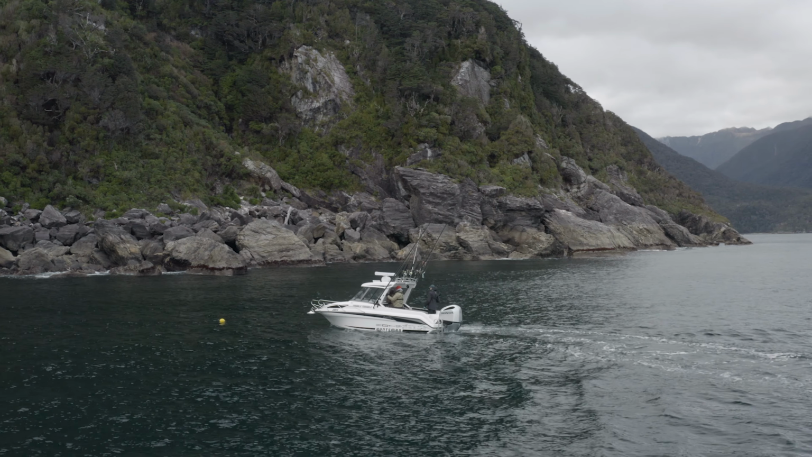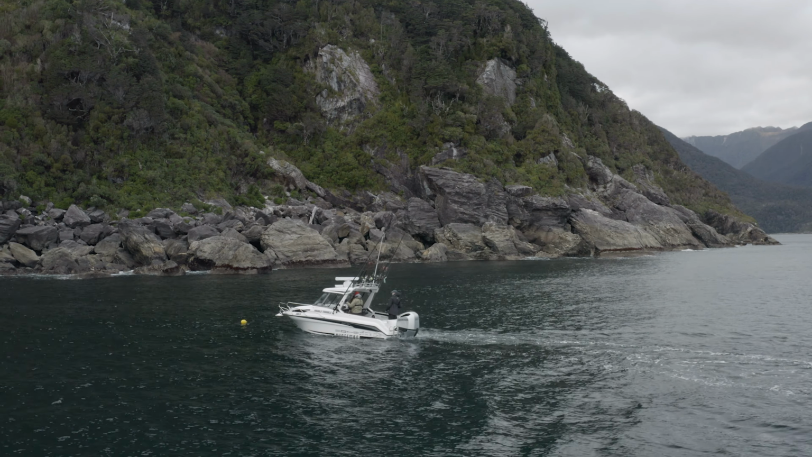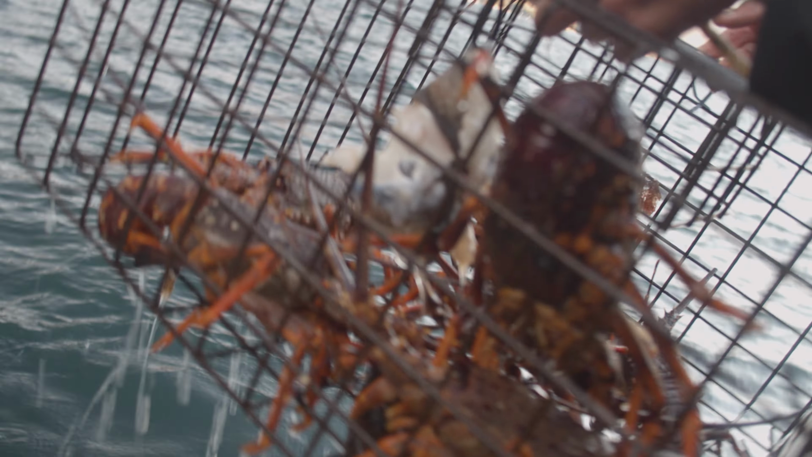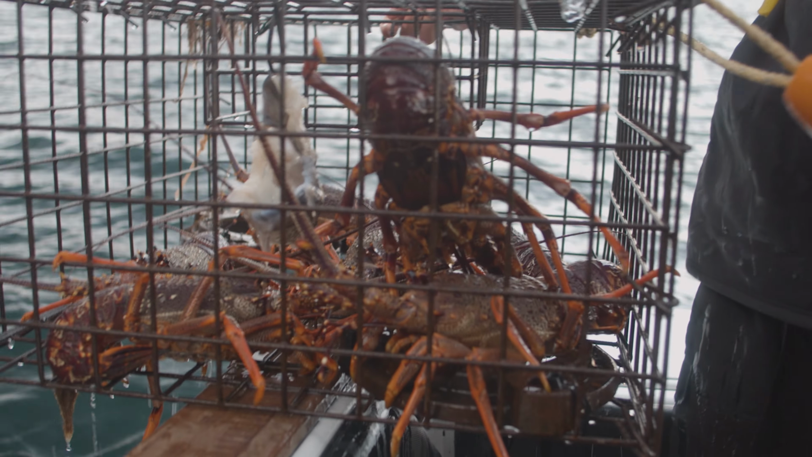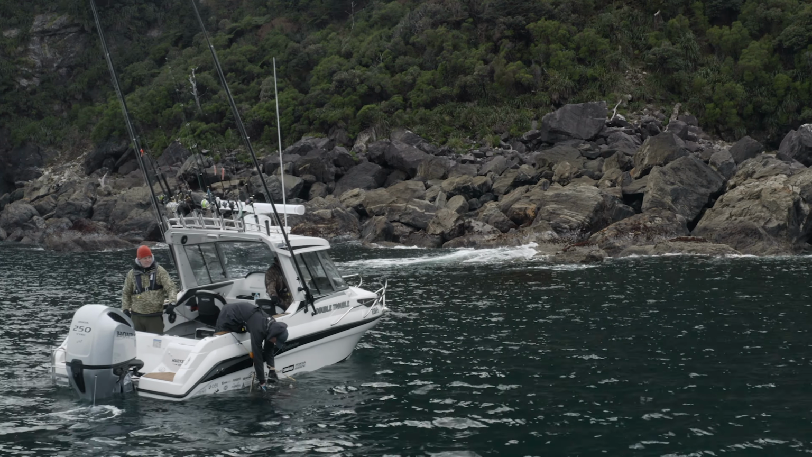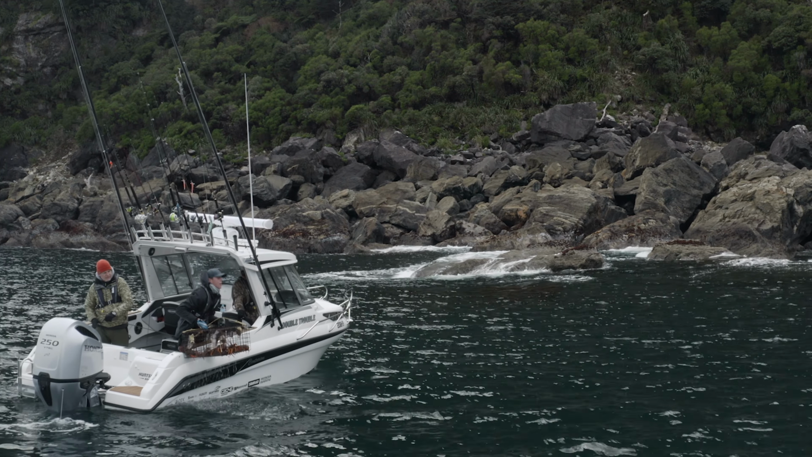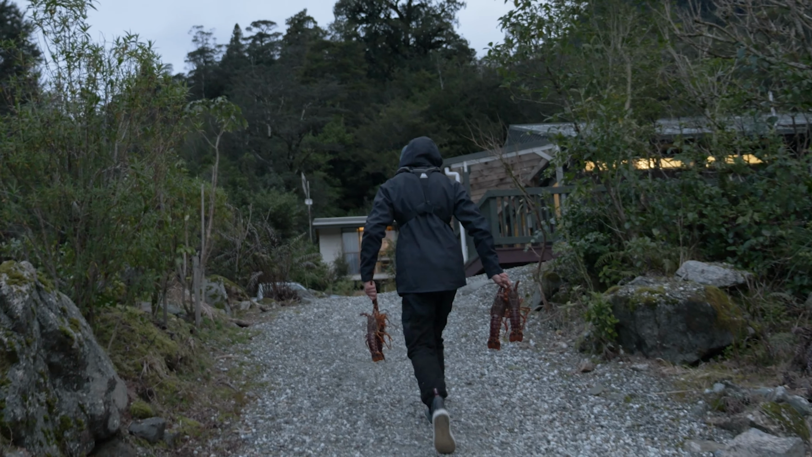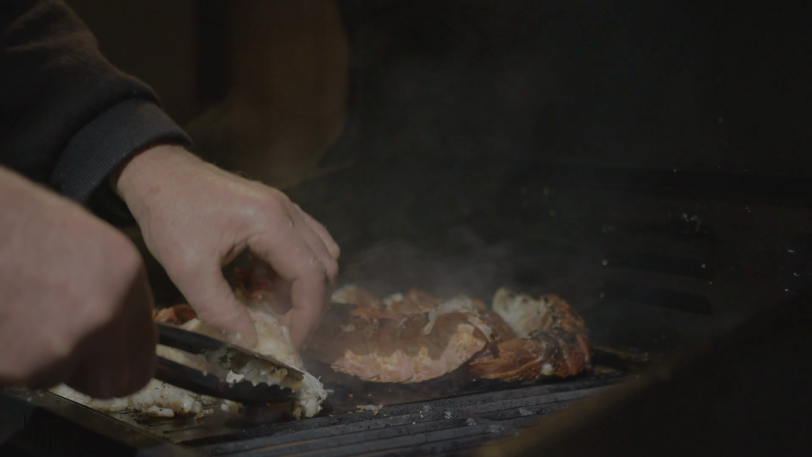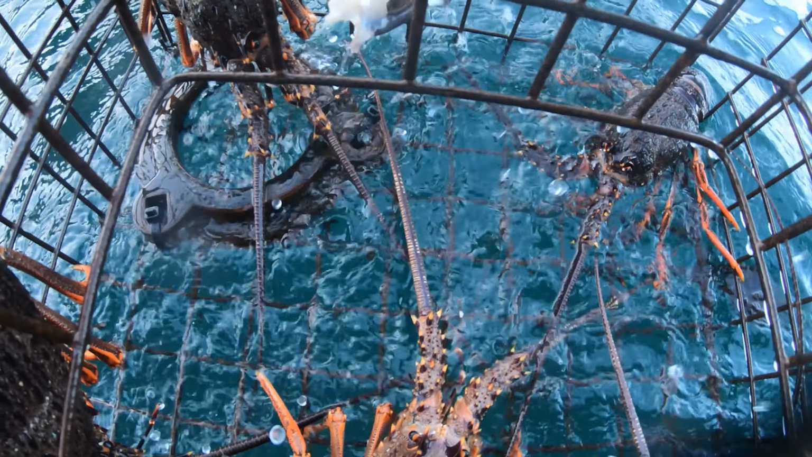One of the best things about the fjords is how easy and accessible the crayfish are. There's thousands of them and they seem to be crawling around everywhere. You don't have to dive for crayfish down here. You can easily get enough for a feed in a pot. When we're dropping our pot for crays, we're filling it up with bait. We're going right up to the edge of the fjords where it's nice and shallow, dropping our pot down, and leaving it for a few hours, coming back to a pot full of crayfish.